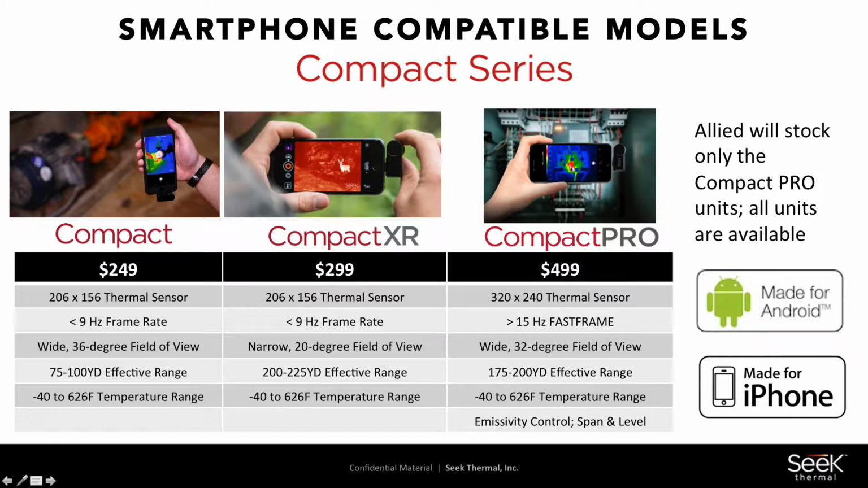We also have one particularly focused on the outdoor industry called the CompactXR. That takes that same 206 by 156 sensor, narrows the field of view so you double the range. That one retails for $299. Again, available to Allied, however not stocked by Allied. The one we do stock is the CompactPRO.